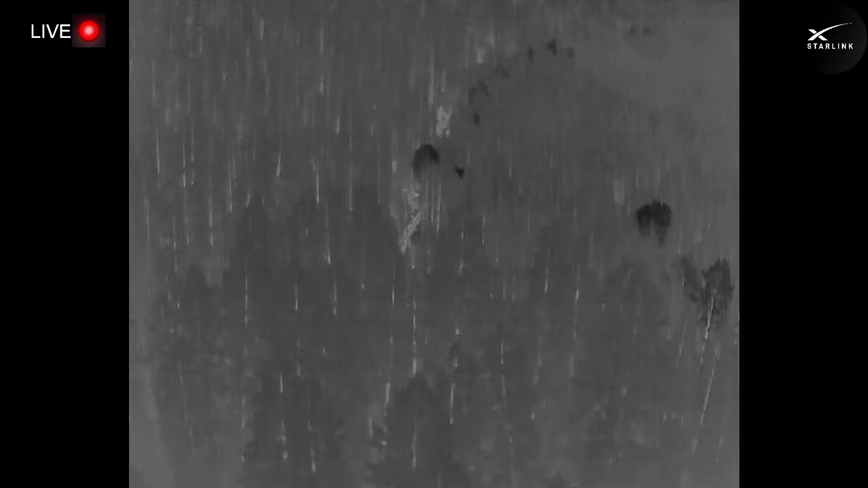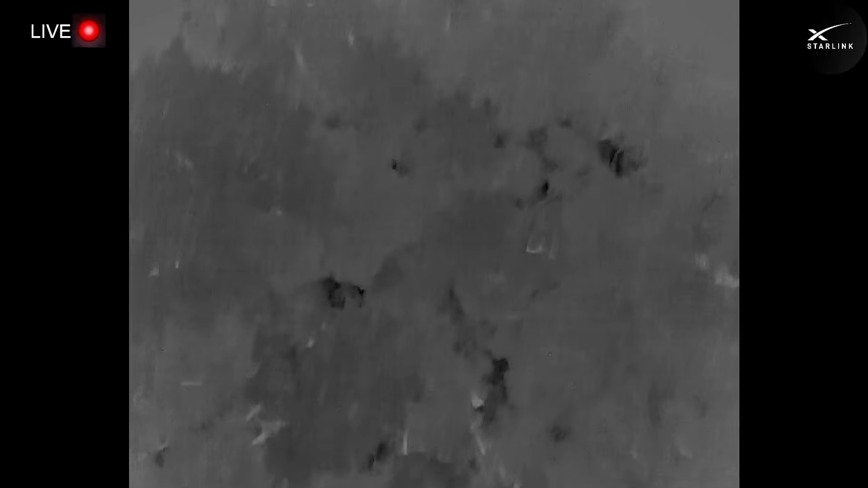Is there a water source near where the drone is right now? Yeah, there are springs and marshes and benches all over this area. Of course, we always have a ton of water nearby. I don't believe you can be in good Bigfoot habitat or really large omnivore habitat without being near a good water source. It seems to be very important.